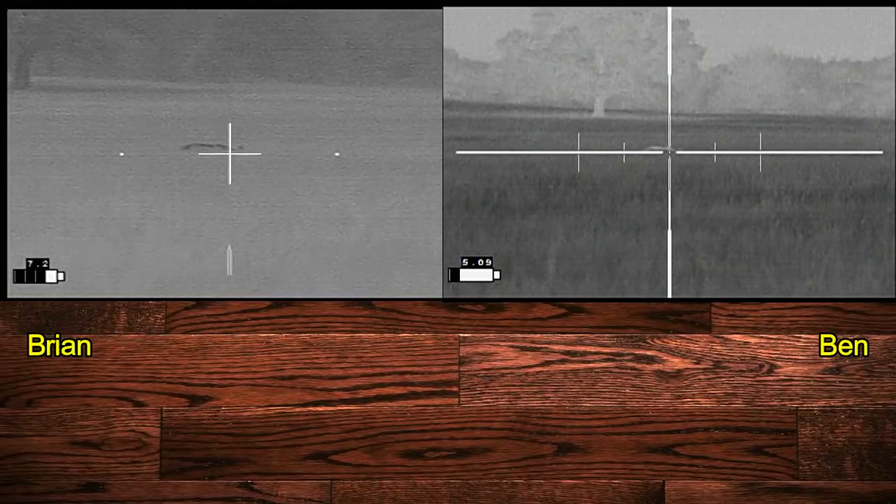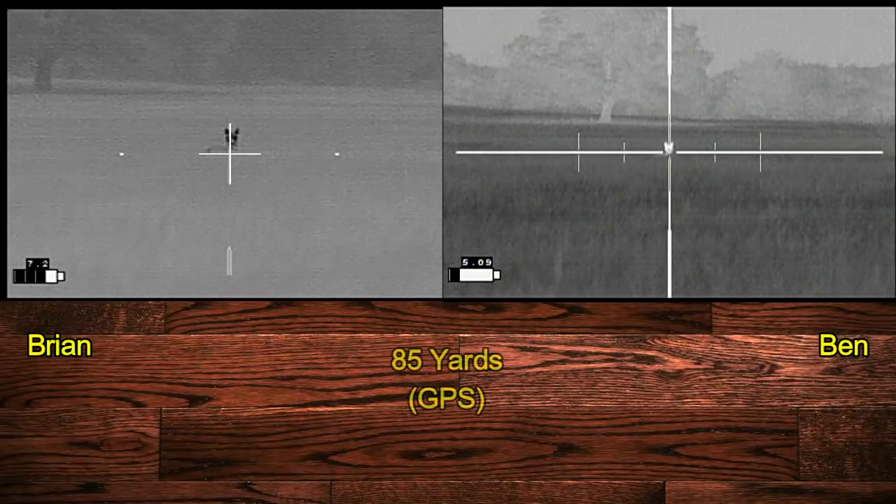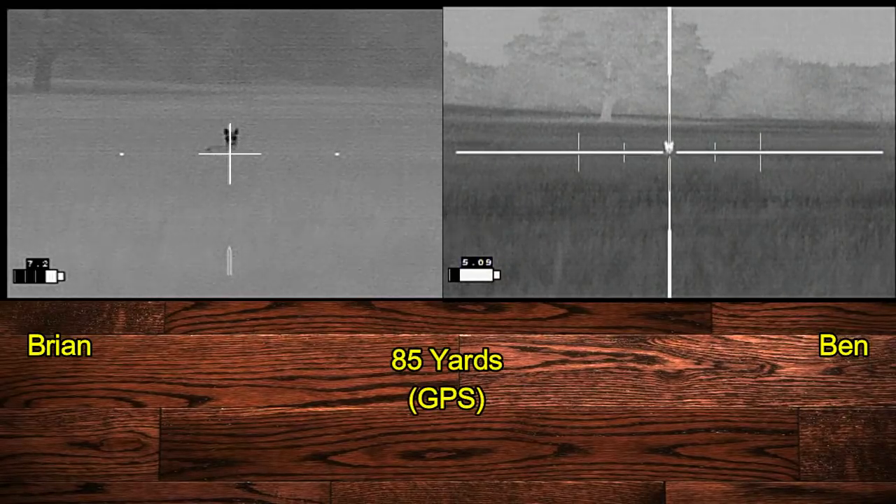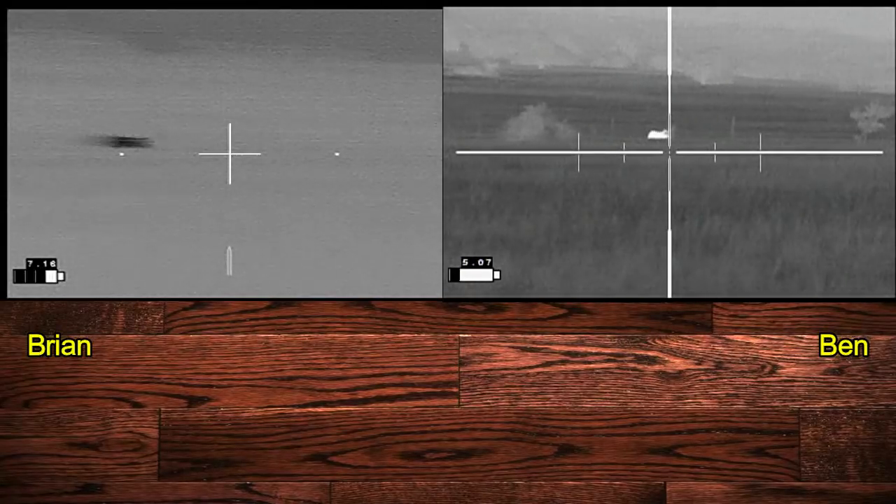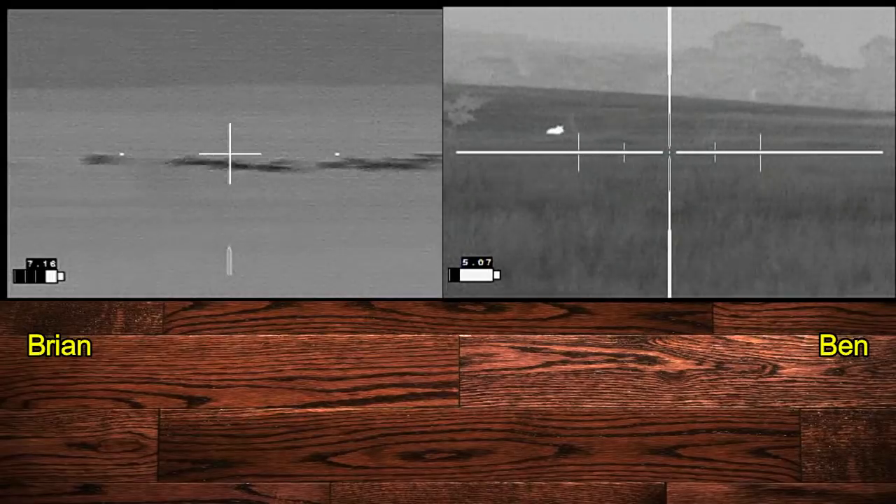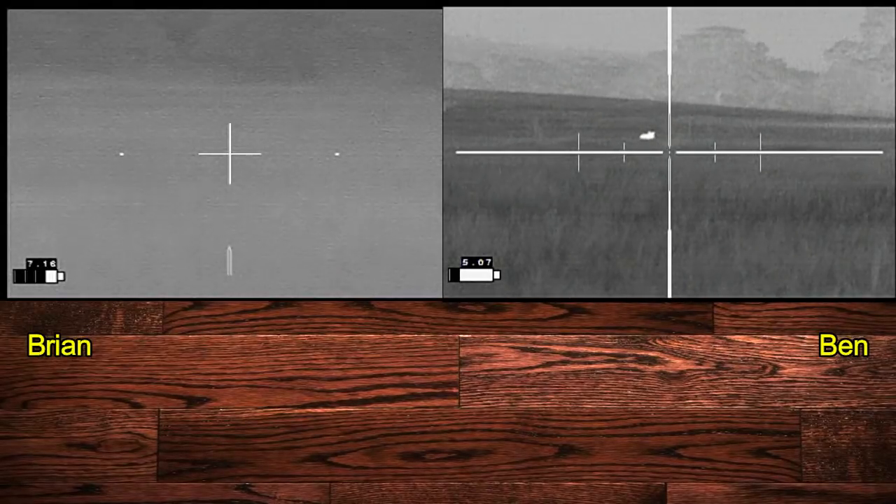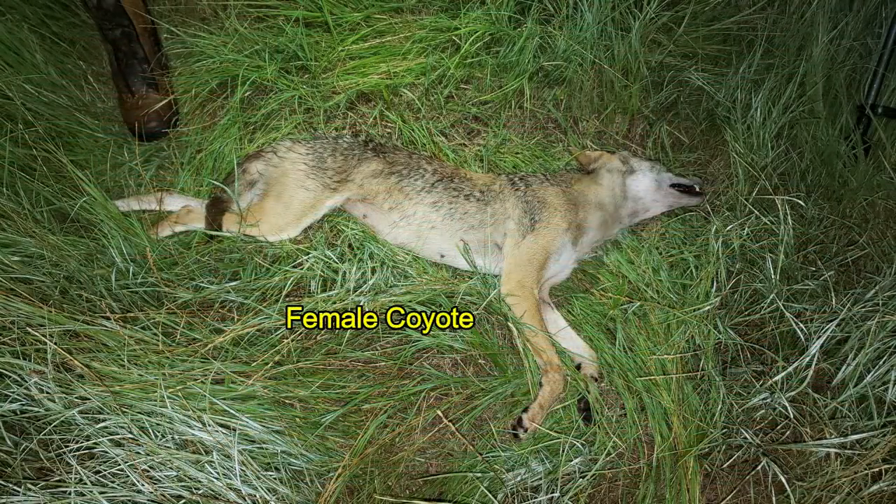Wait a minute. Okay, count down. 3, 2, 1. 2 shots and 2 hits, and the coyote didn't have a chance, and of course, there go all the hogs from the neighbor's property. There go our piggies. Do you know where a coyote is? Roughly. While the earlier coyote had been a male, this one was a female.